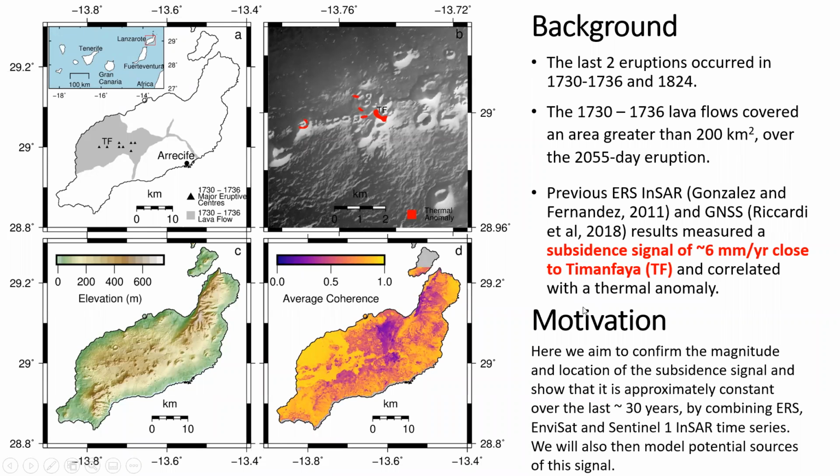Lanzarote is one of the Canary Islands just off the west coast of Africa. There have been two eruptions in recent history. In particular, the eruption in the 1700s was significant in terms of its size and duration. It lasted for over 6 years and the lava flows covered a significant portion of the island. These are still preserved today and they're easily identifiable in the coherence maps from the Sentinel data.